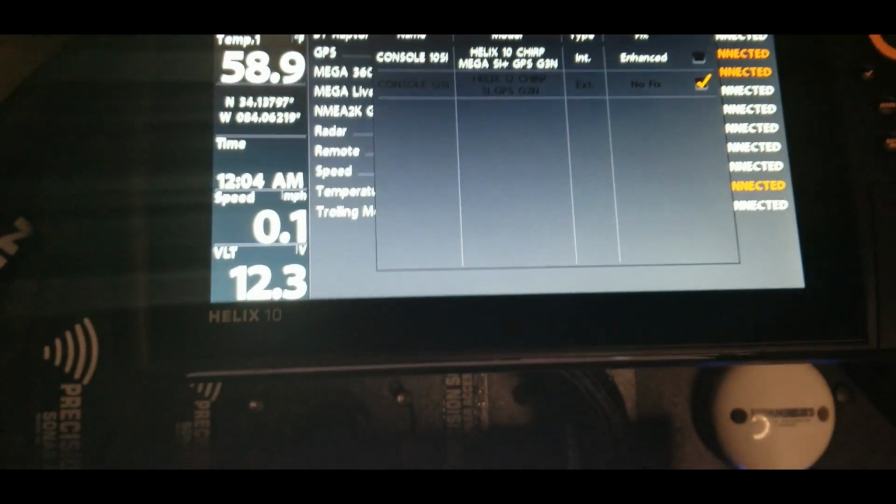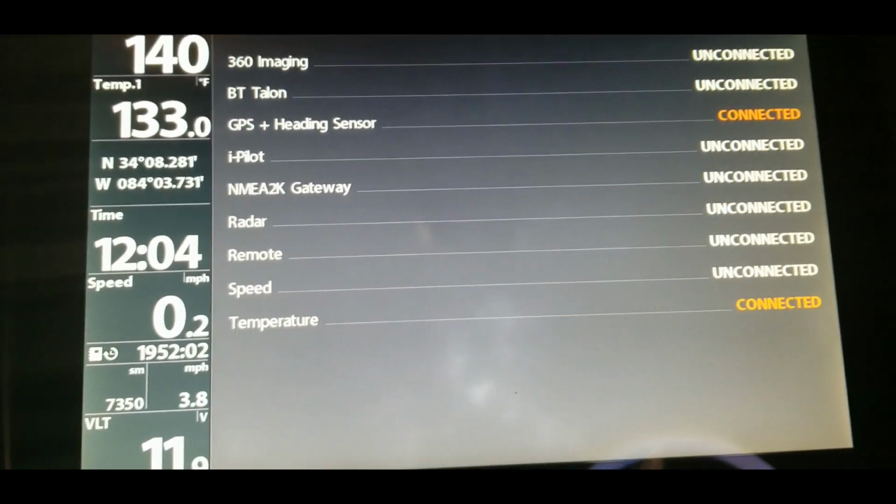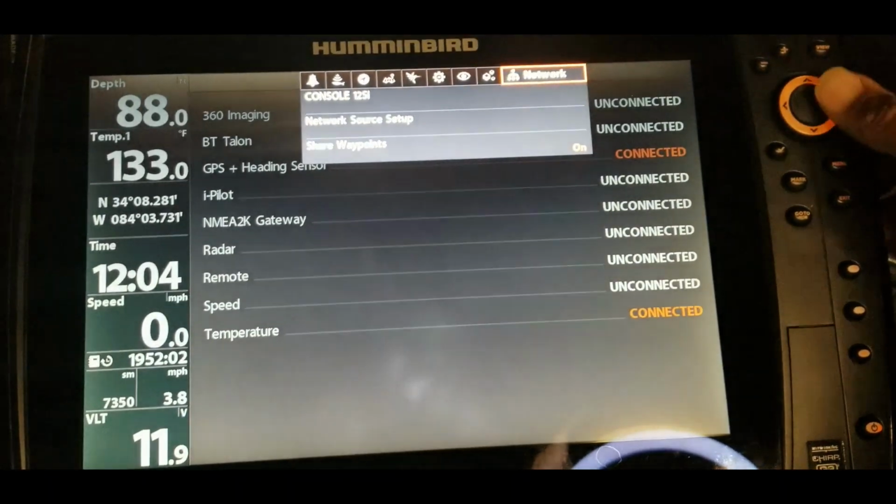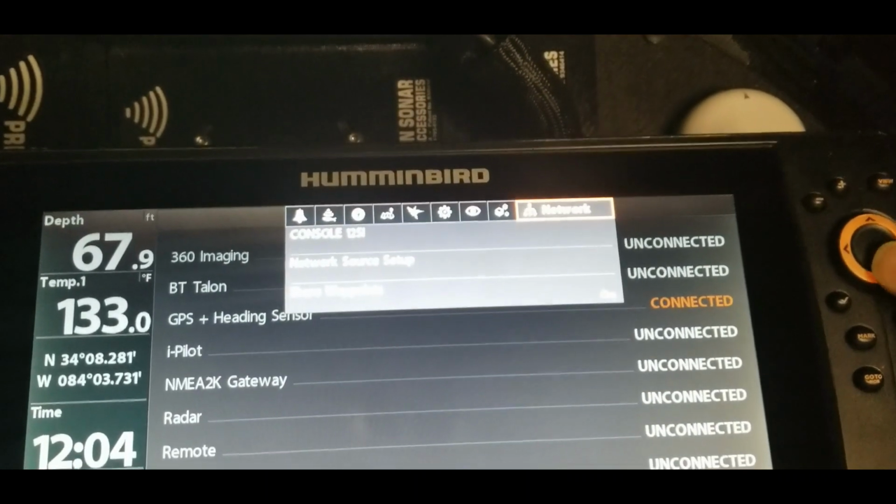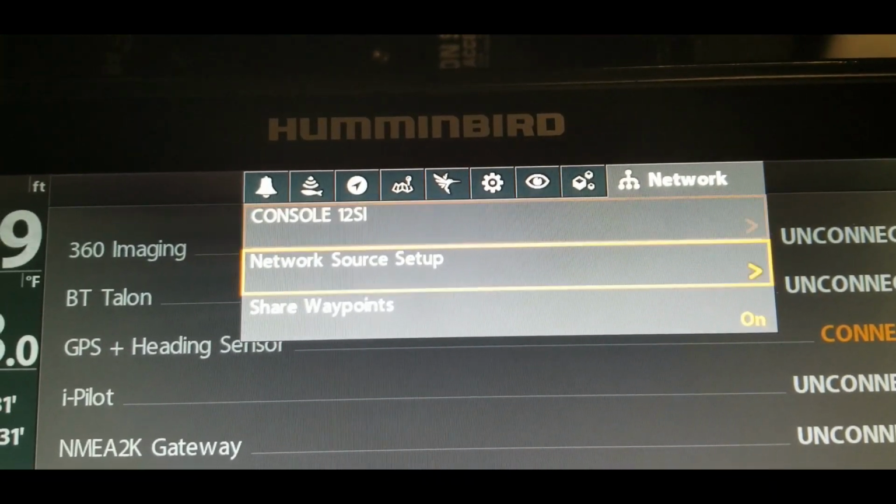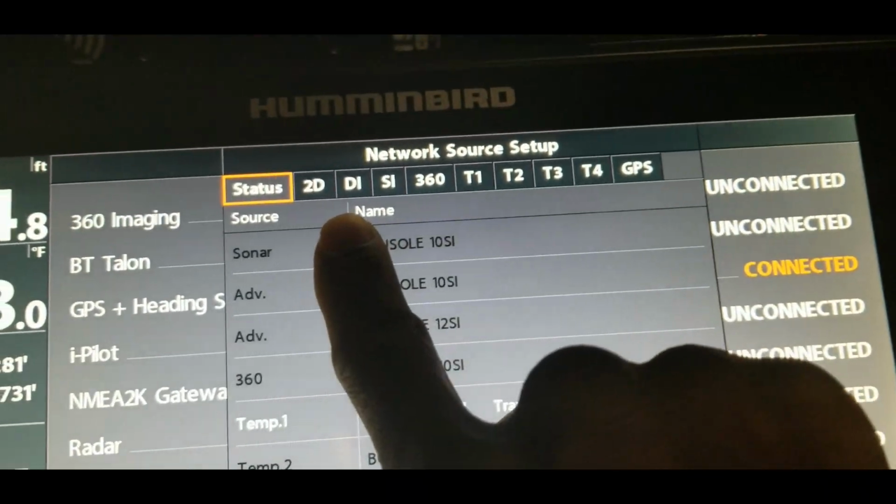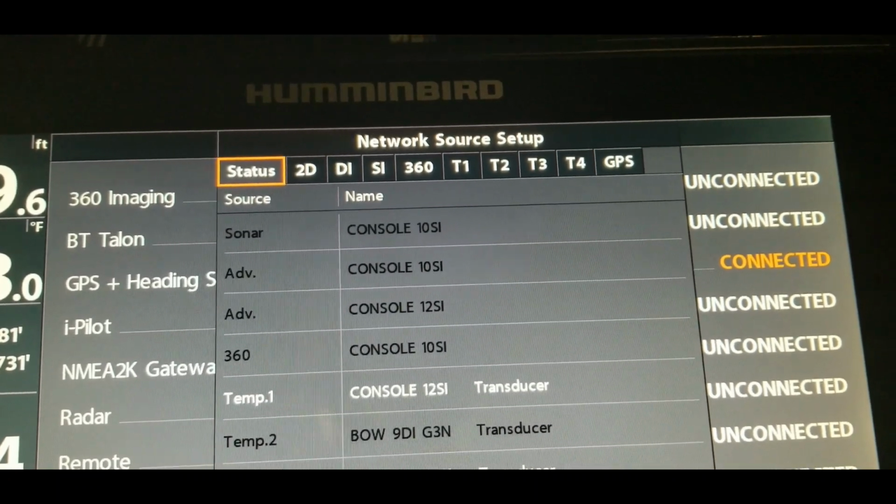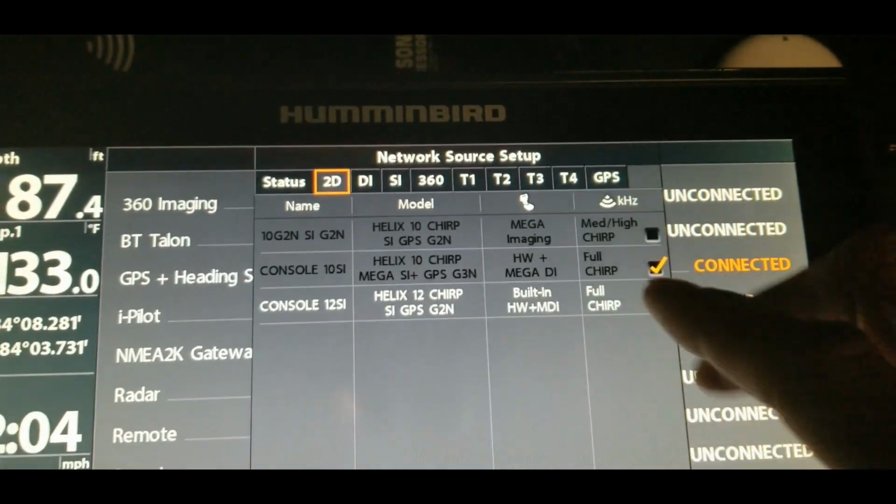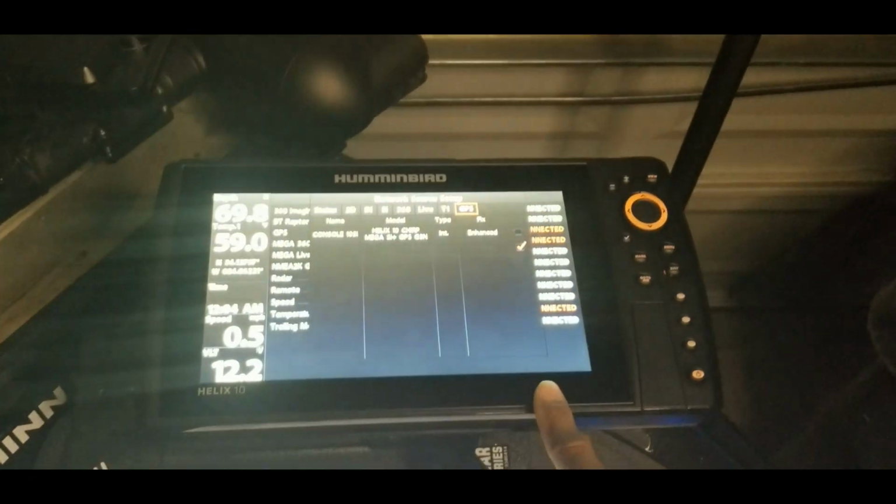All right, so now let's take a look at the 12-inch screen. Hit the menu button one time. We're already over here on network, and let's go down to network source setup. Hit the right arrow key. All right, so here we go, 2D. This unit is networked to this 10-inch screen.